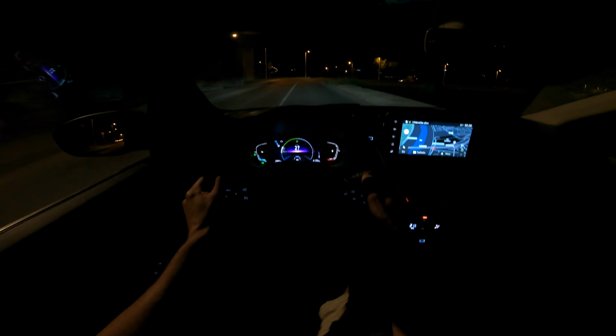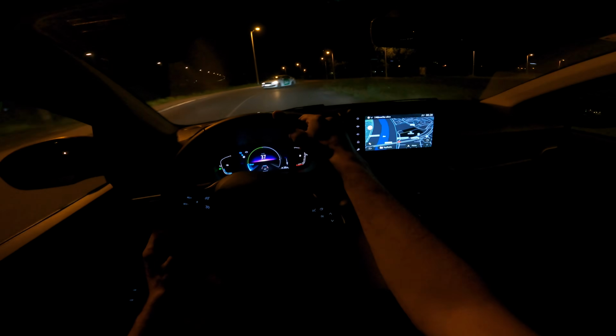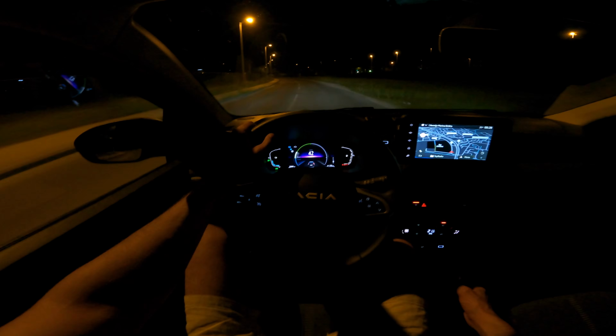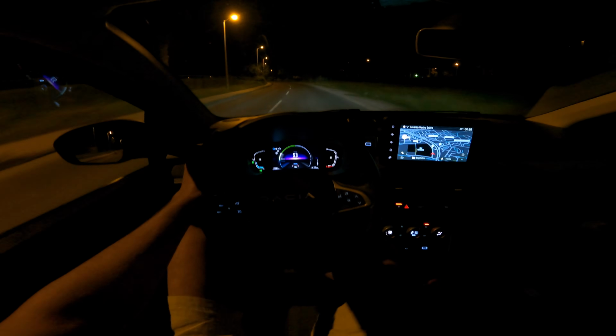Now, the suspension is quite okay, and it's not as soft as some of the French brands, although this is French technology inside, just a Romanian badge. But the car is fairly comfortable considering everything,